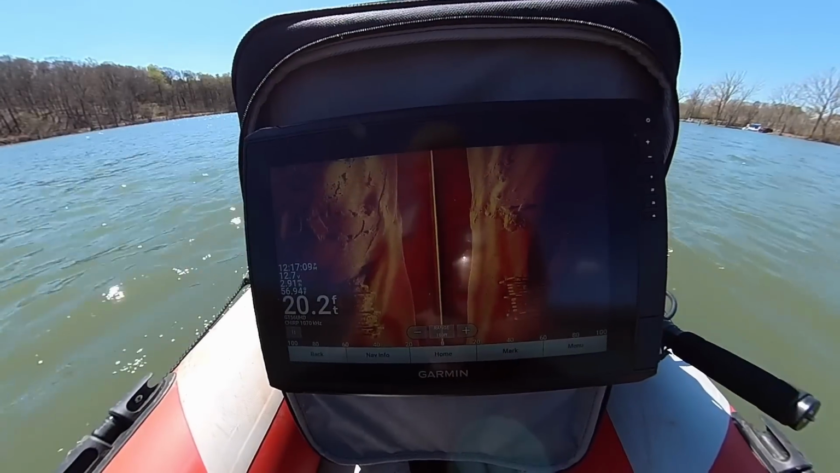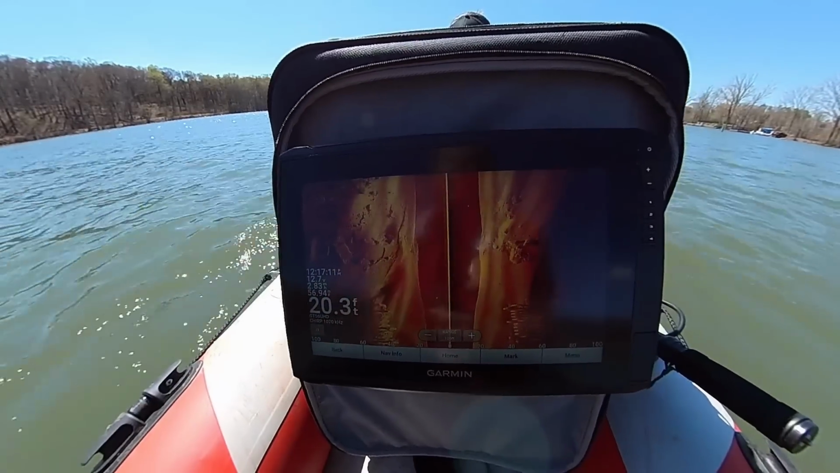It's pretty crazy. Like, they'll just blow the bridge up and leave it there. I mean, it's a good fish habitat area, I guess.